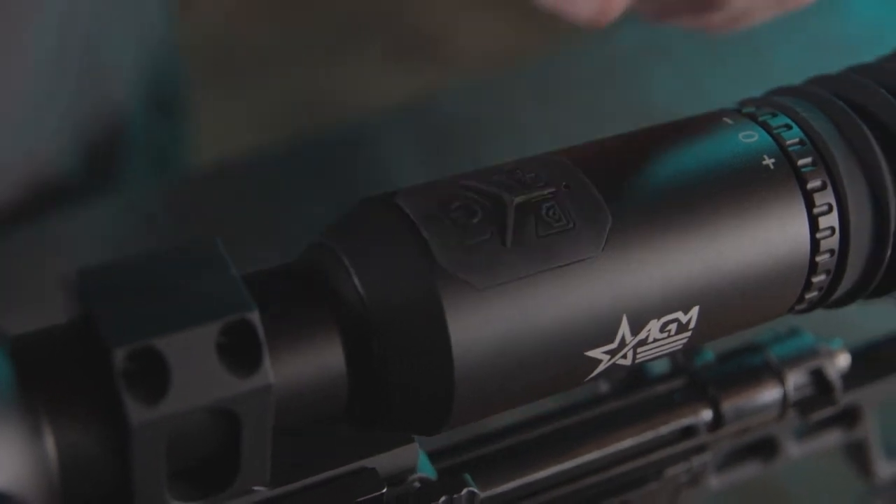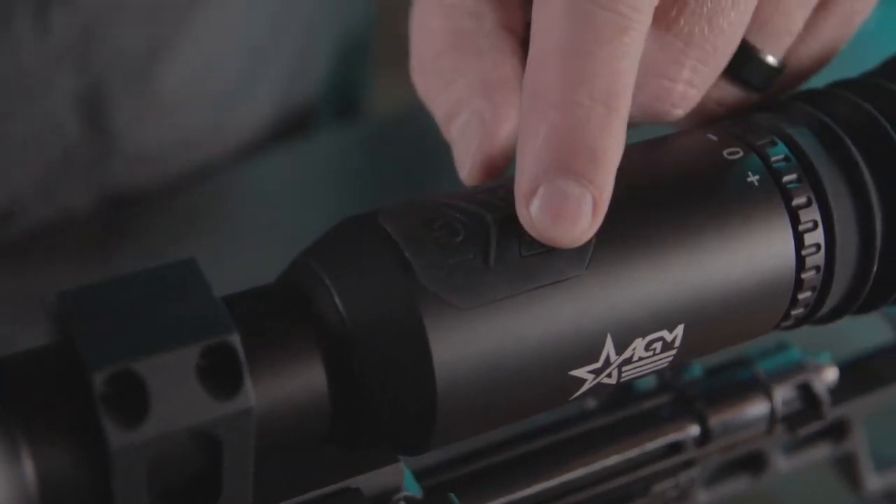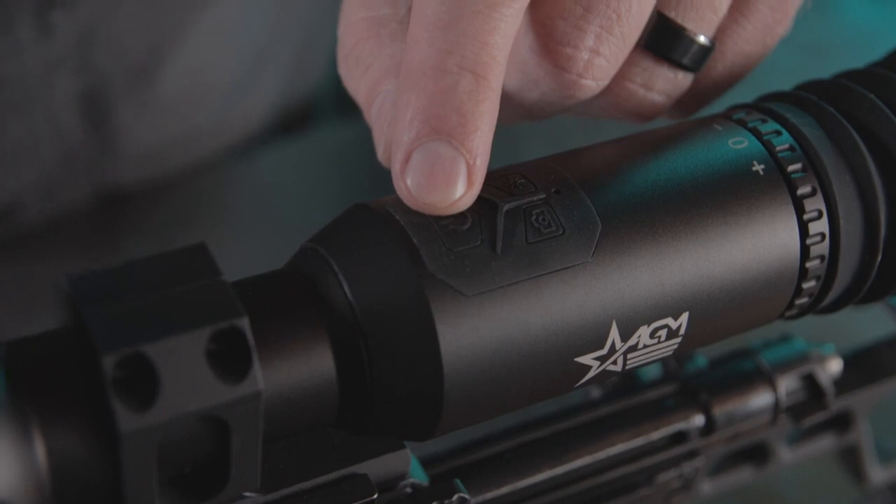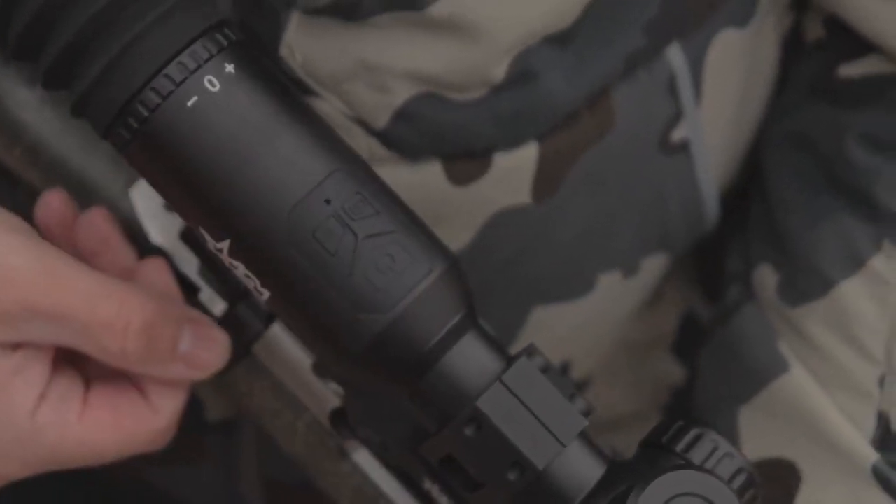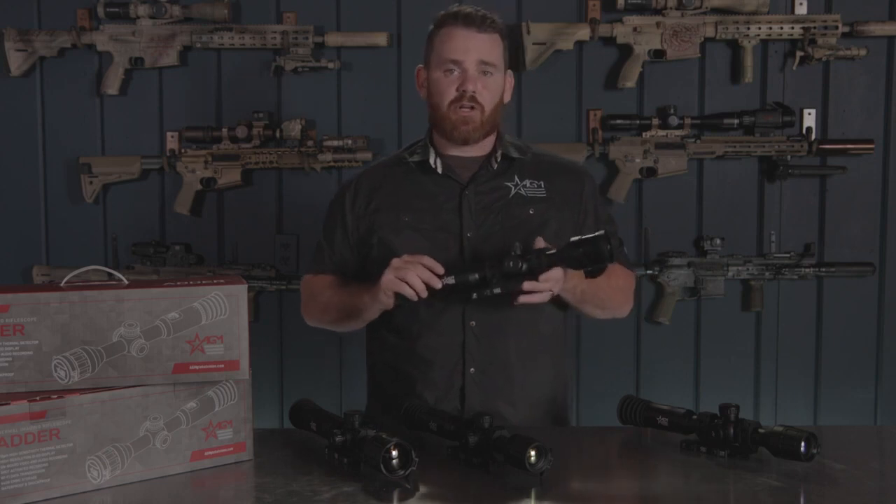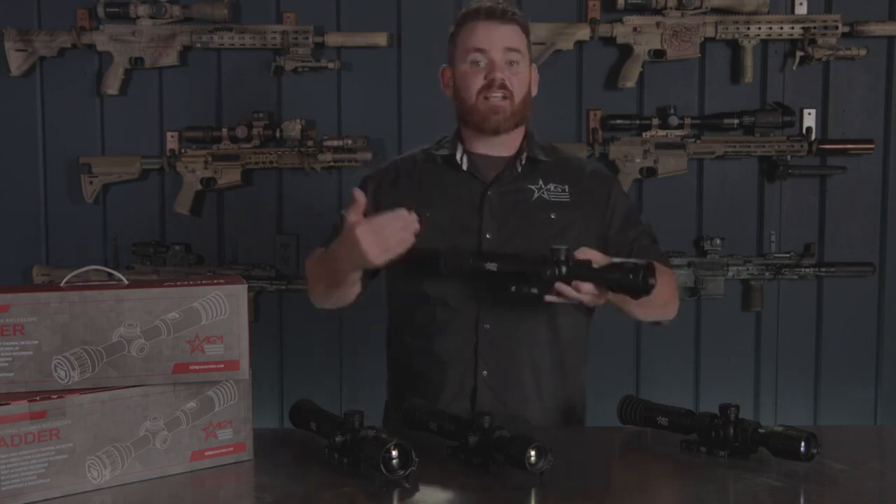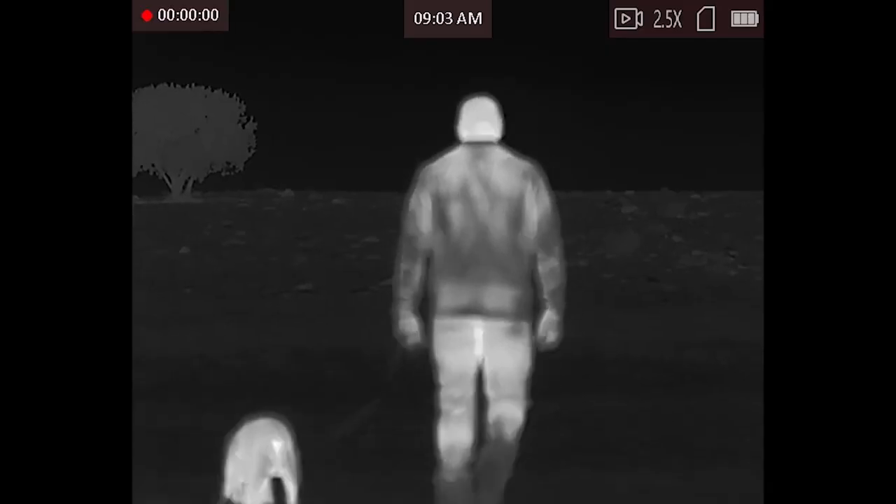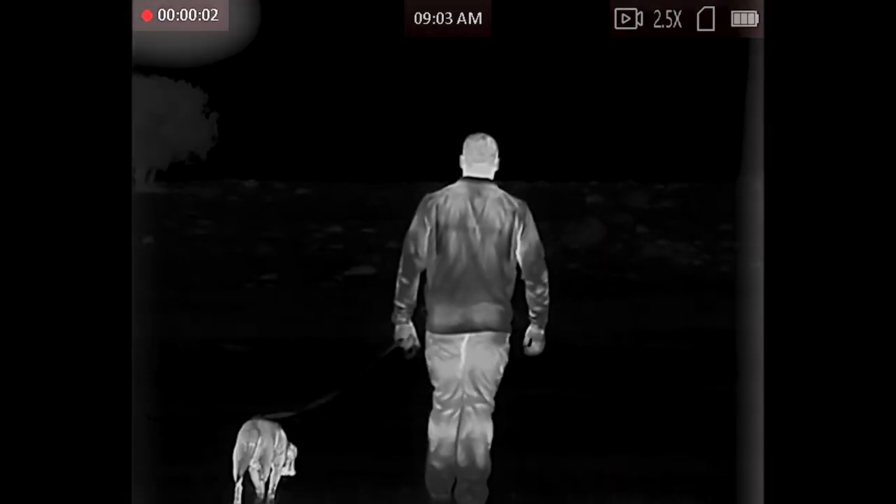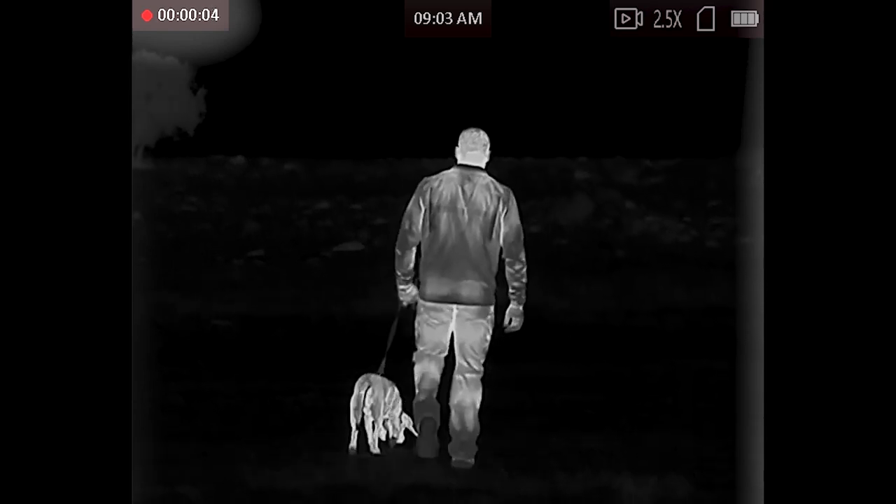If you look closely at the Adder, you'll notice that the way that they function and the buttons are kind of unique and very intuitive. You have your power button on top here, brightness settings. Built into every Adder unit is video recording as well as audio. So when you press and hold the camera button and you're starting to record video, you're actually recording audio at the same time, which is a feature that none of the other lines actually have.